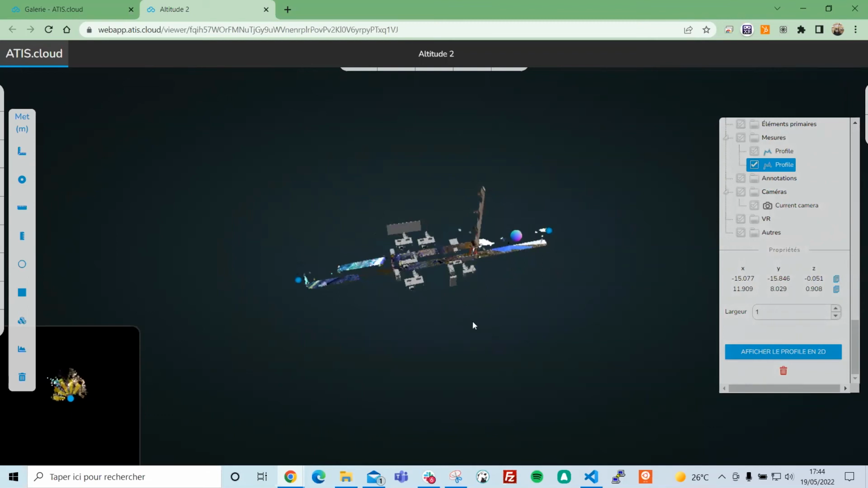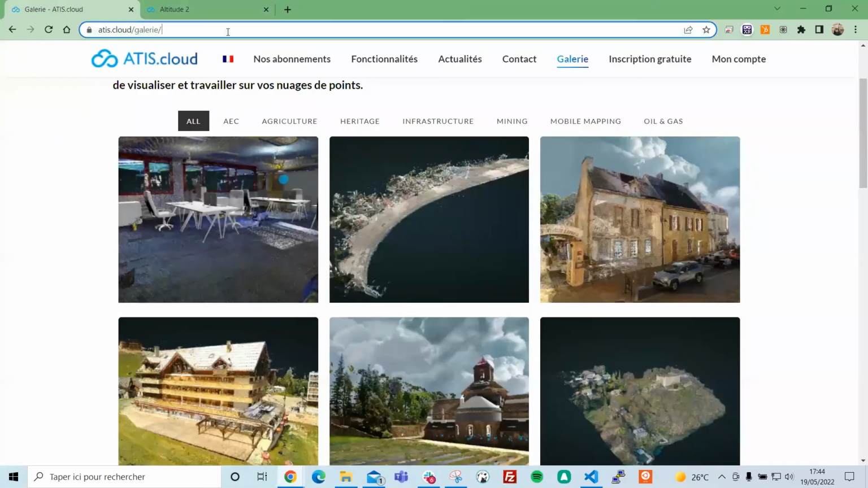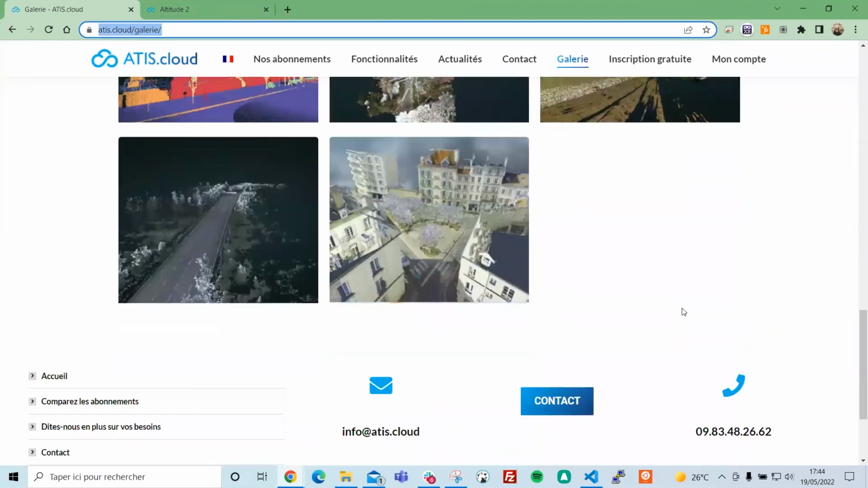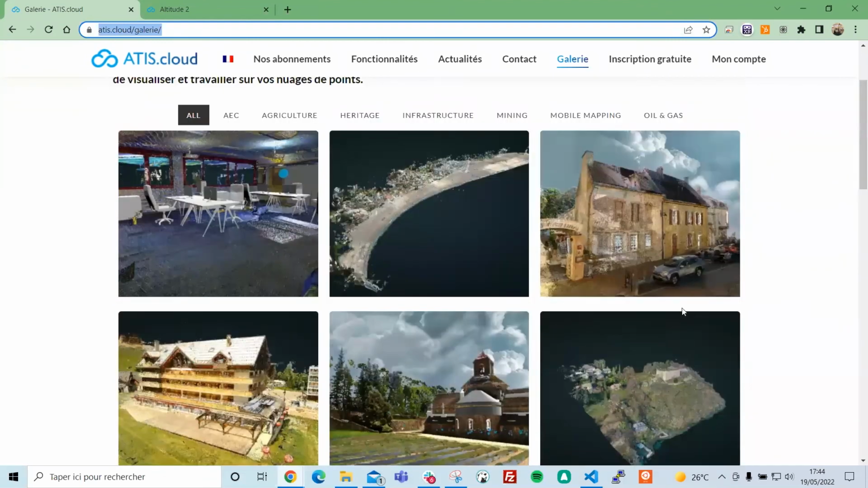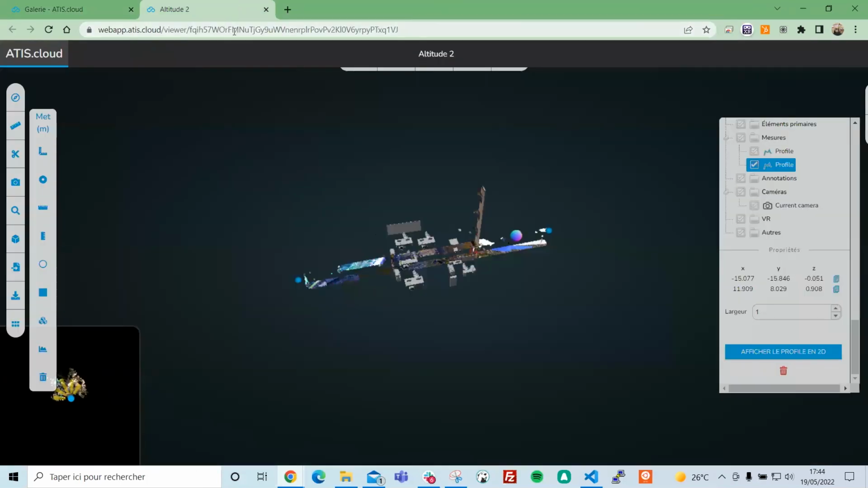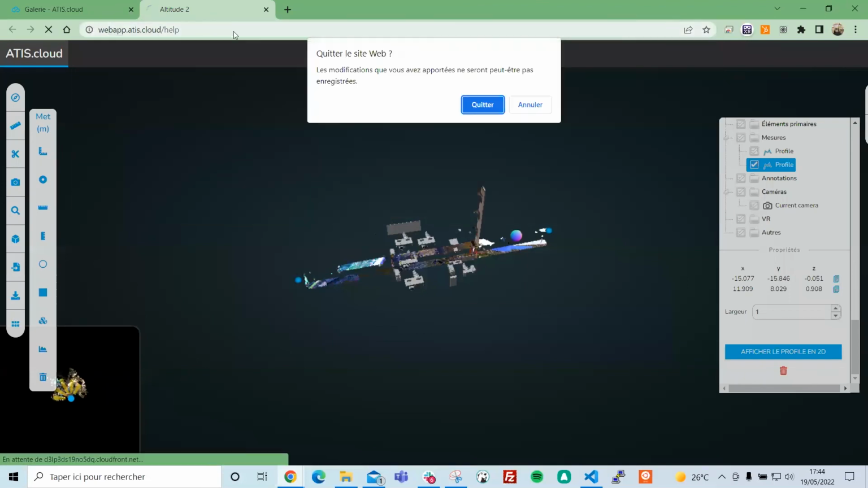And for the fly through, yes, of course. Let me go to a project that we have a fly through. Is there anyone here in the demo already? I don't think so. But what I'm going to do, I'm going to find you the article that explains how you can do that.